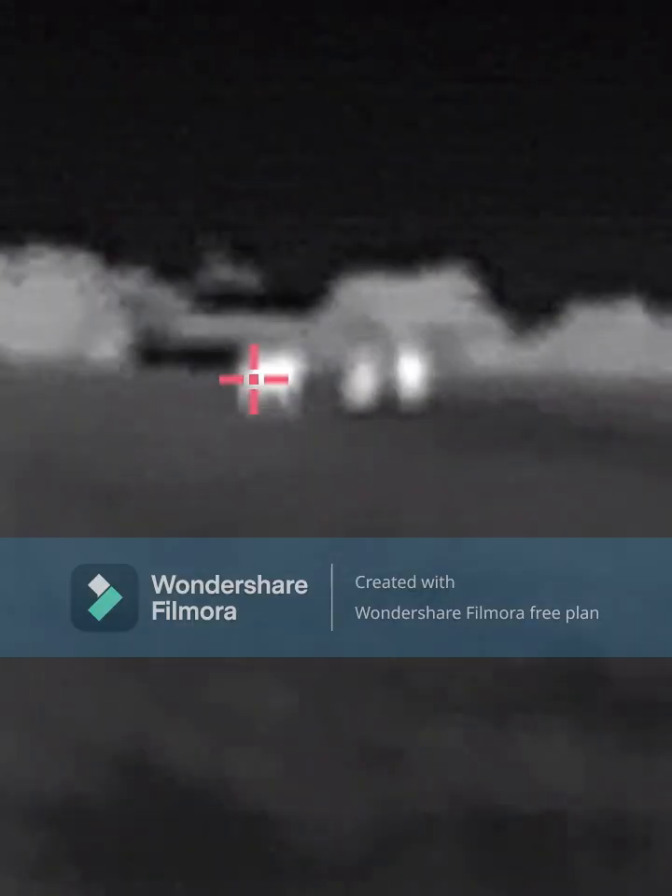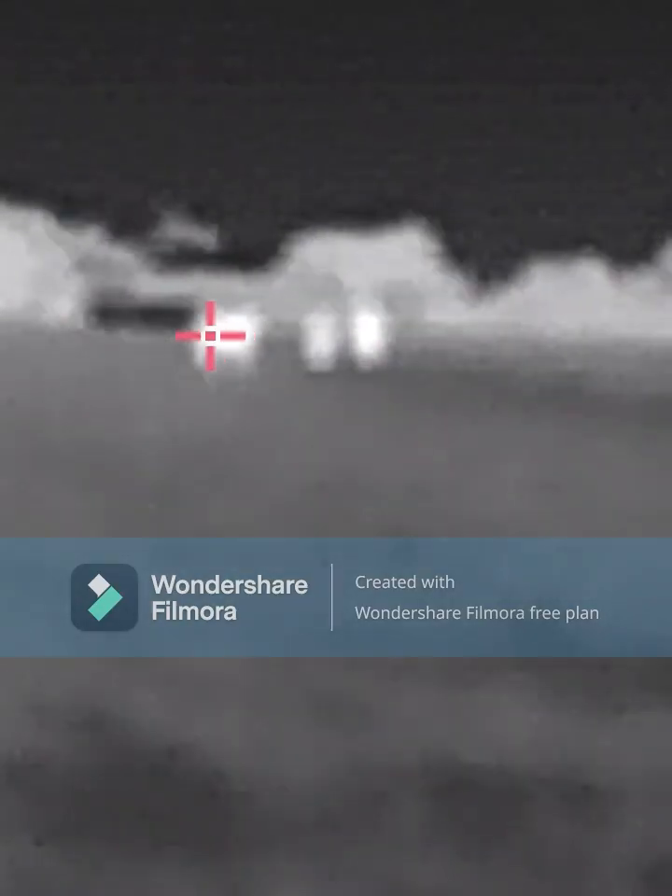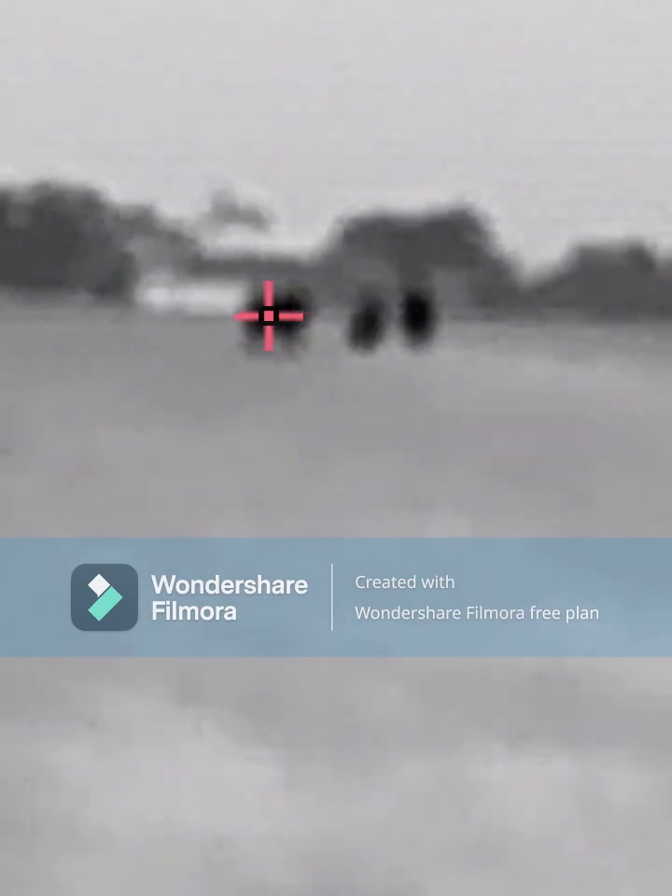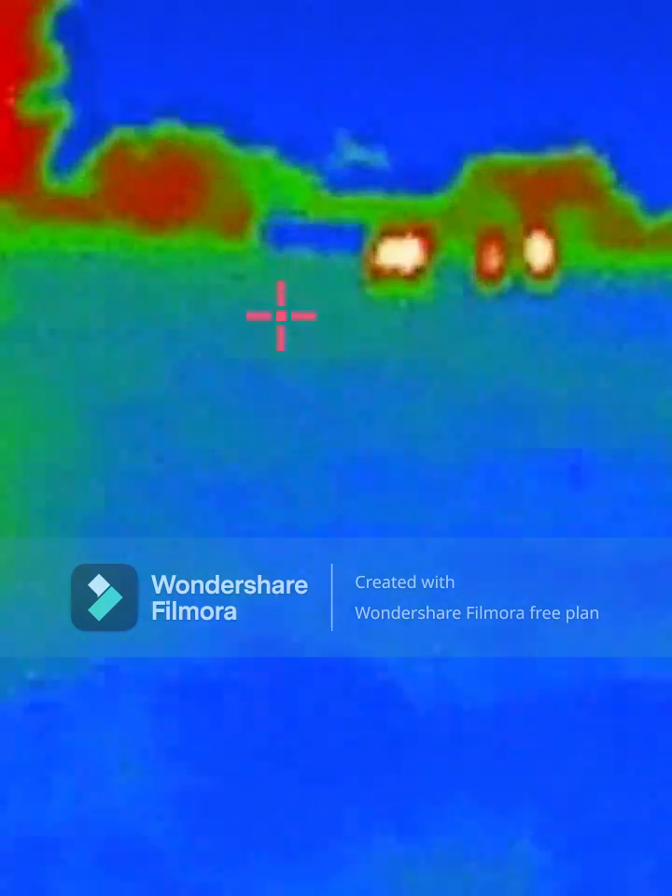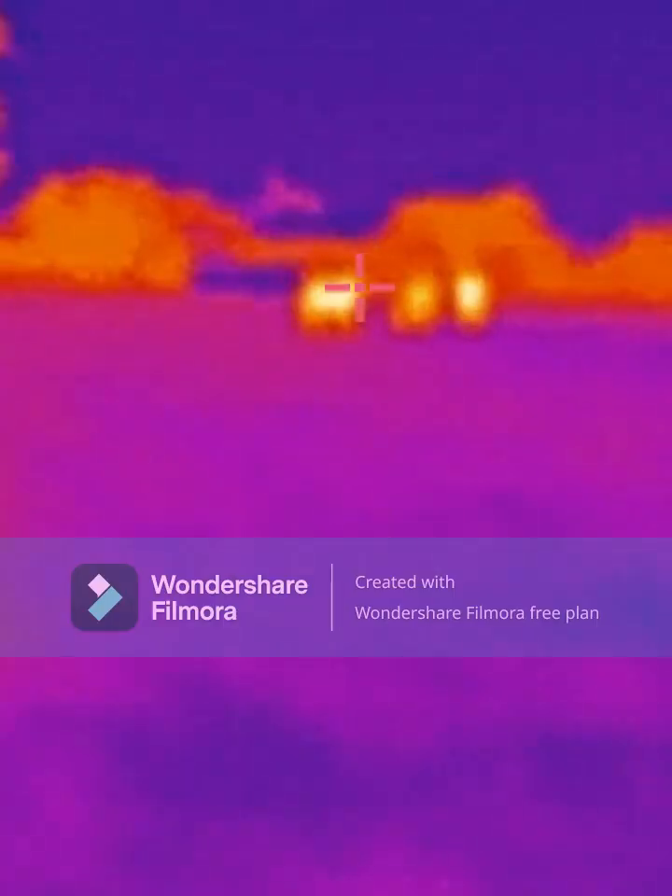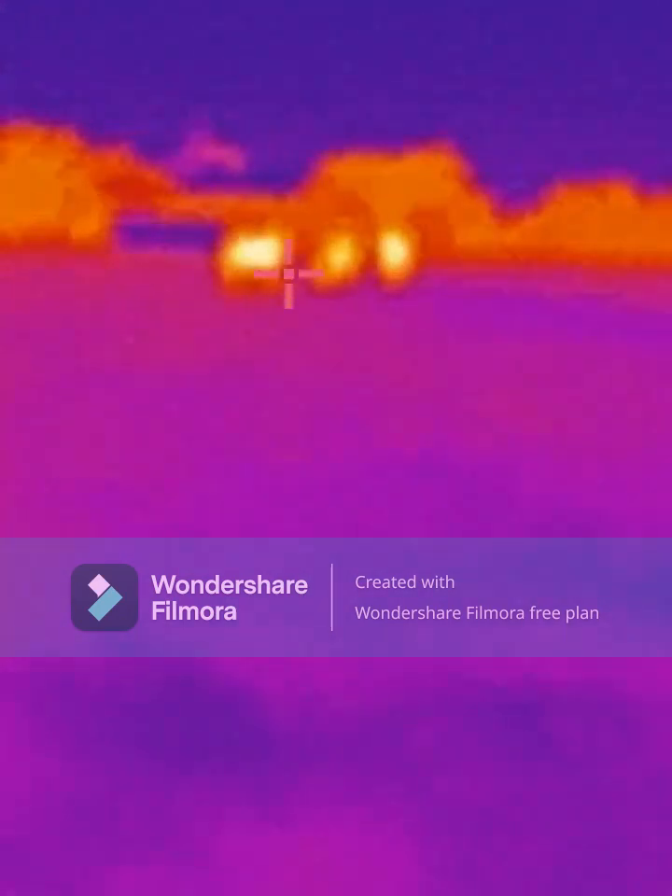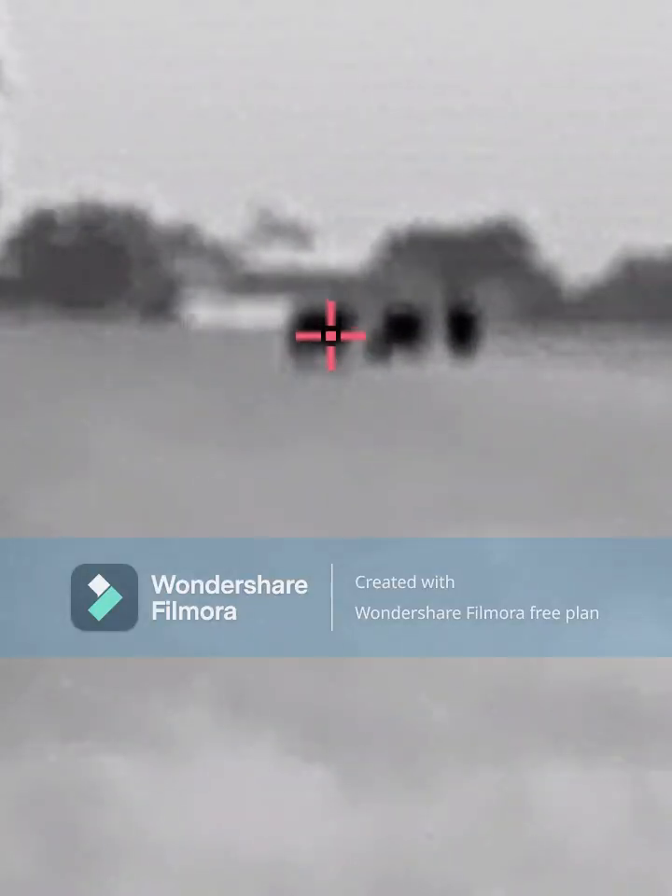The crosshairs will even try and pick out the cactus. Here's your black thermal again, those three horses. Now this showed up pretty well, but the red thermal sort of blends in a bit with the trees. Still bright because the horses are pretty hot. And your black thermal, not too bad, but your white thermal stands out.